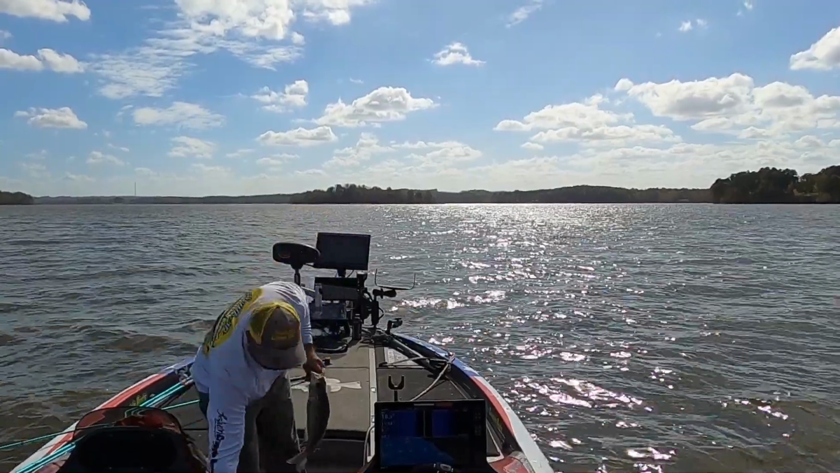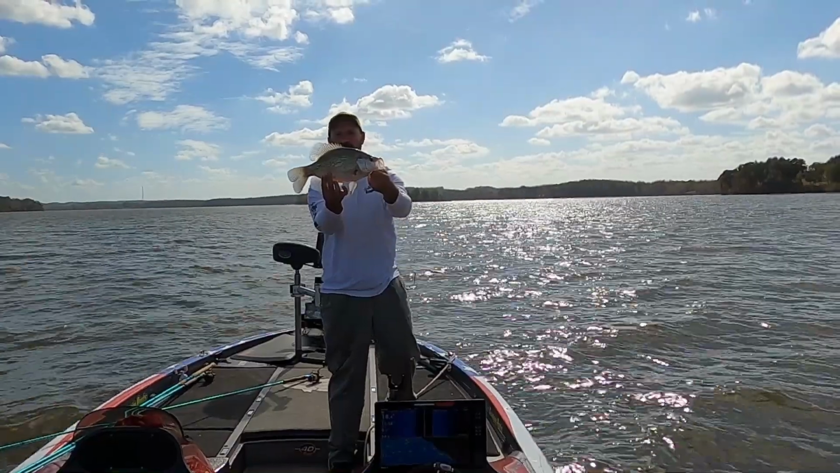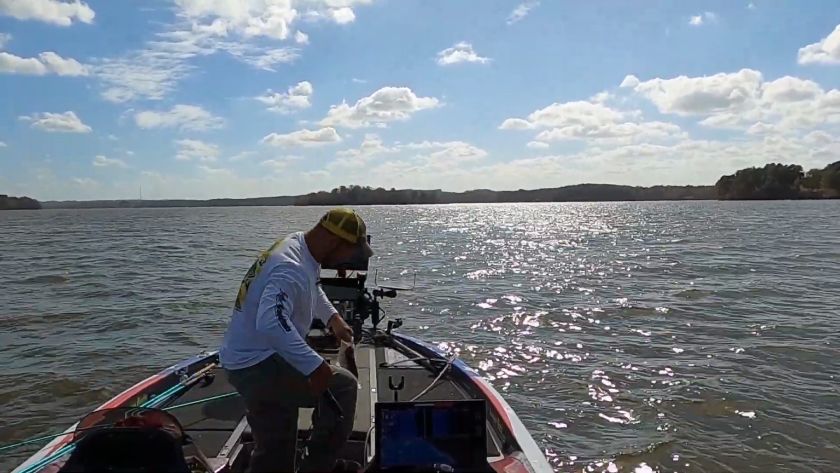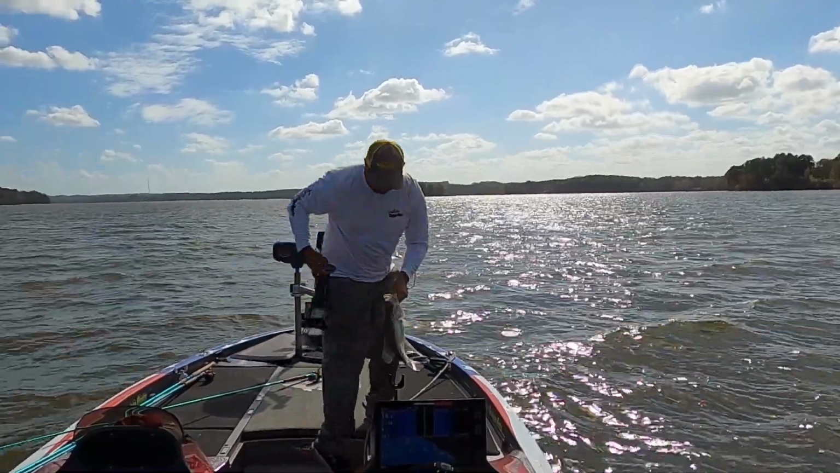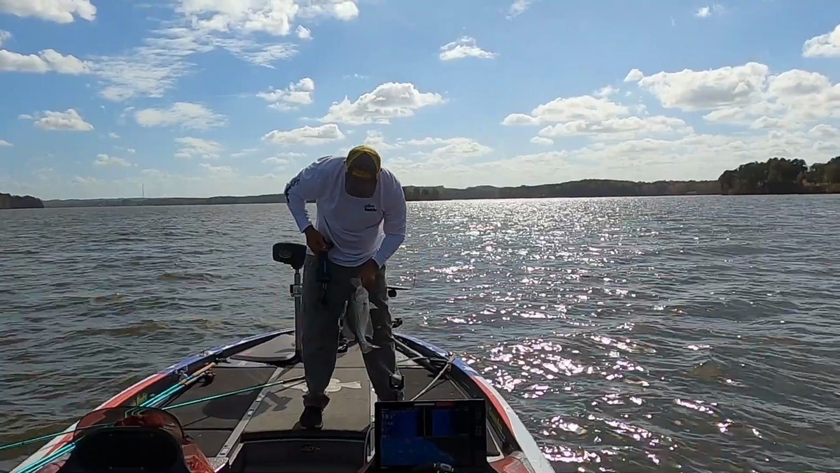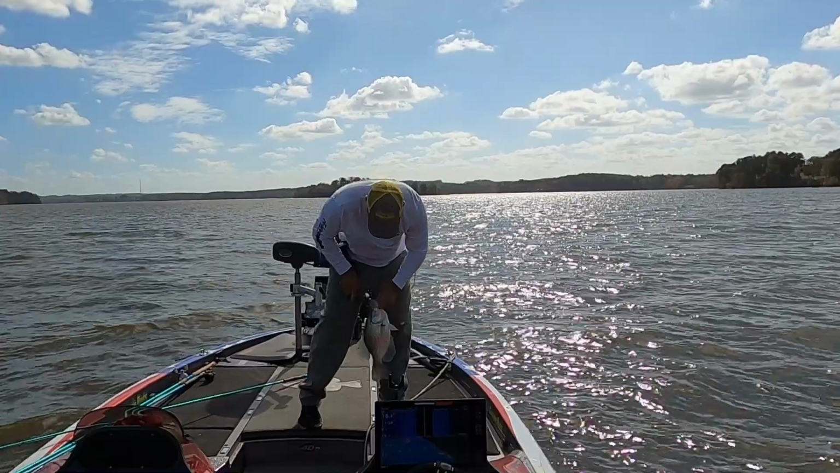Y'all see me pitching on this fish and pitching on this fish. Man, look at that fish. That is a hammer. And he feels, that's a good fish right there, y'all. See what we got. Man, what a fish. Let's see what we got here.